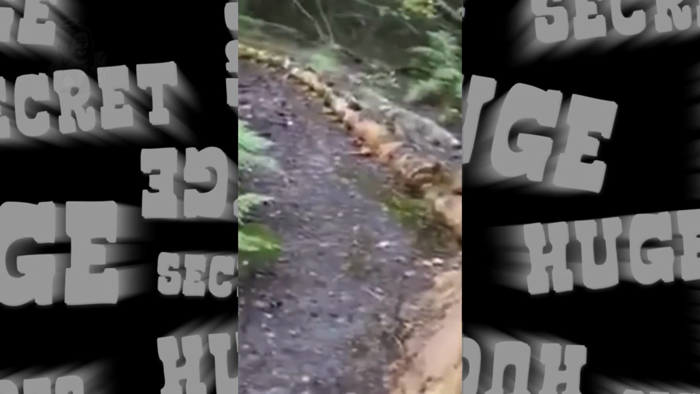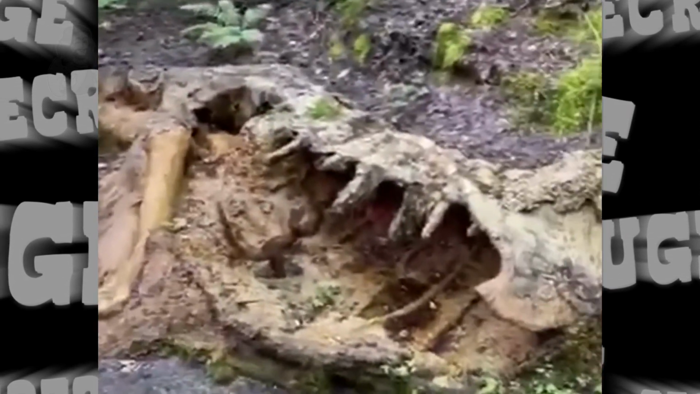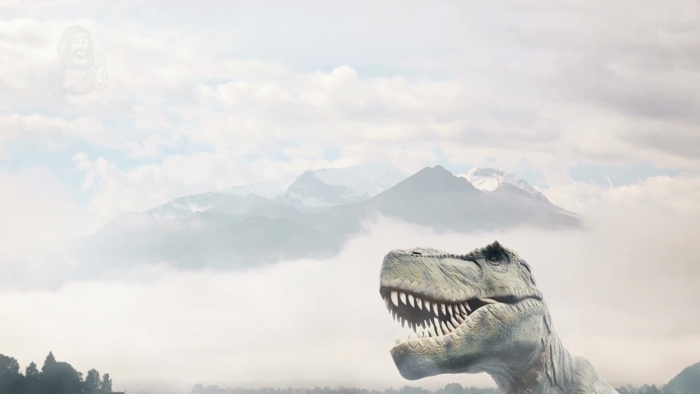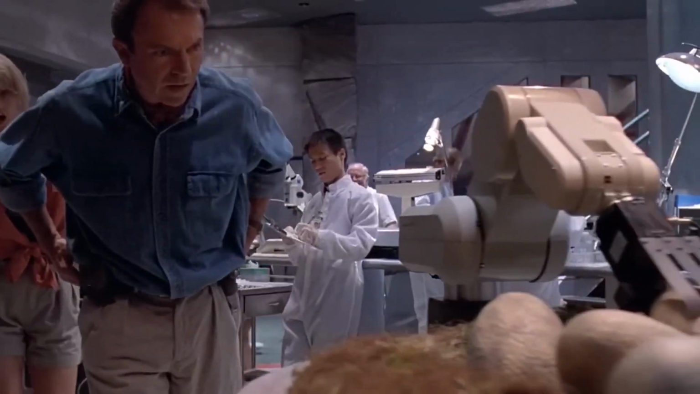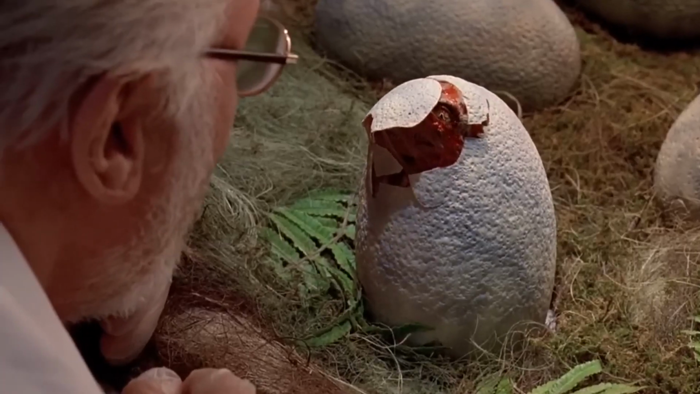There is information from closed sources in which it is said that the US authorities are trying in every possible way to hide this event from humanity. They categorically do not want the world community to learn about dinosaurs that still live on Earth. Probably in top-secret laboratories far from civilization, scientists breed these prehistoric reptiles.